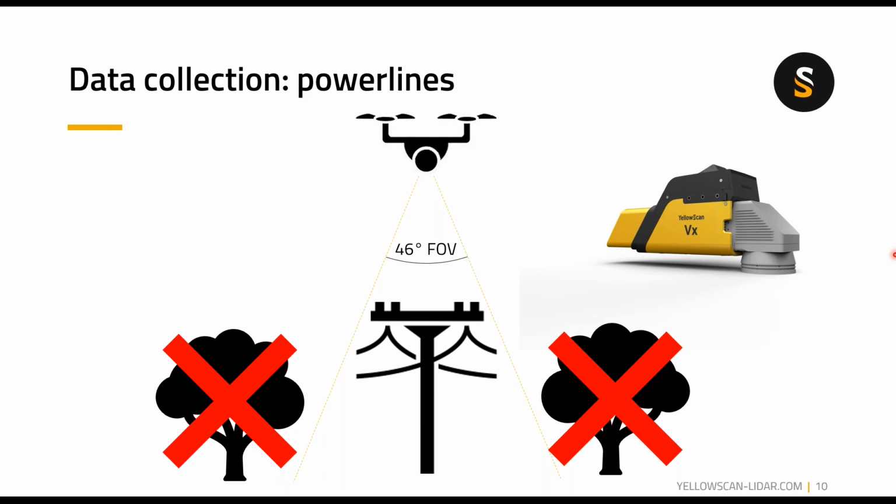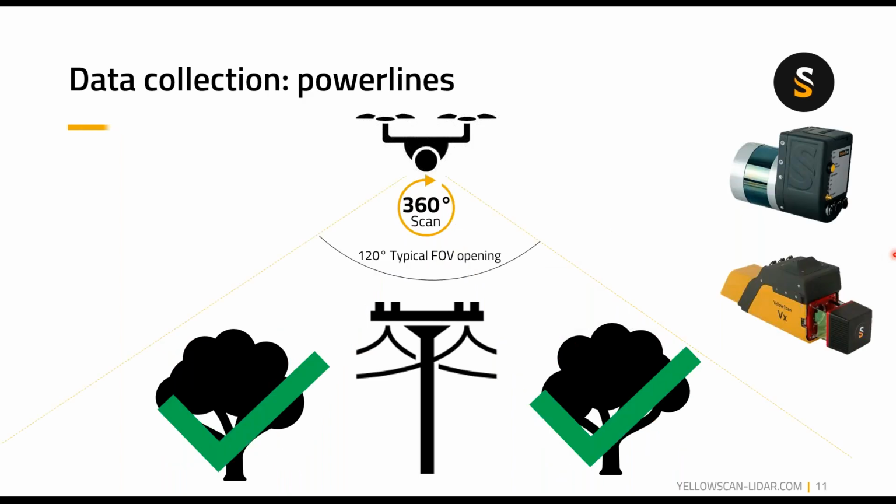So basically, for example, here, when flying above a power line, you may not have the whole picture of what's around it. For the Surveyor Ultra and the VX, the scanner is scanning at 360 degrees with a typical field of view opening of 120 degrees that allows you to see more of what's around it.